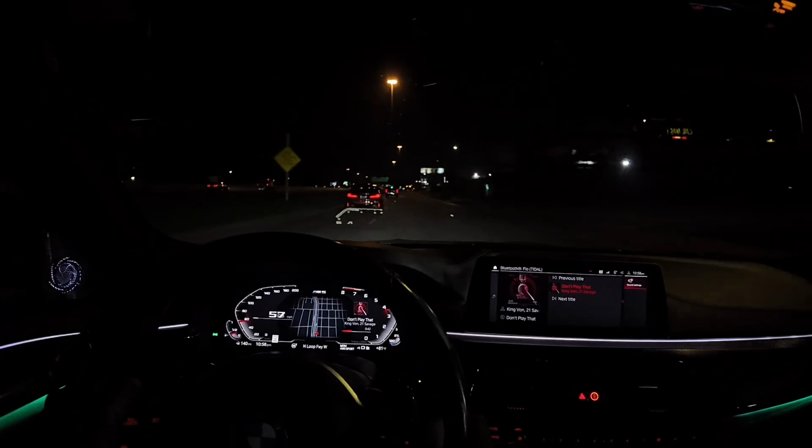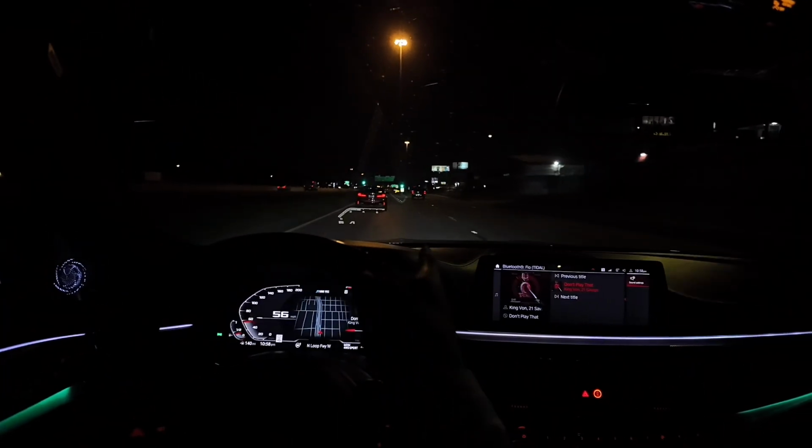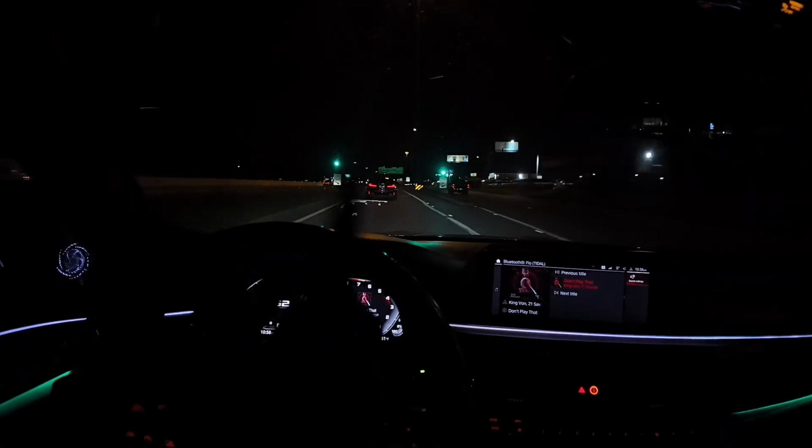I'm not gonna lie, I can't remember what tint this is. I think this is 15% or 20%, but this is dark.